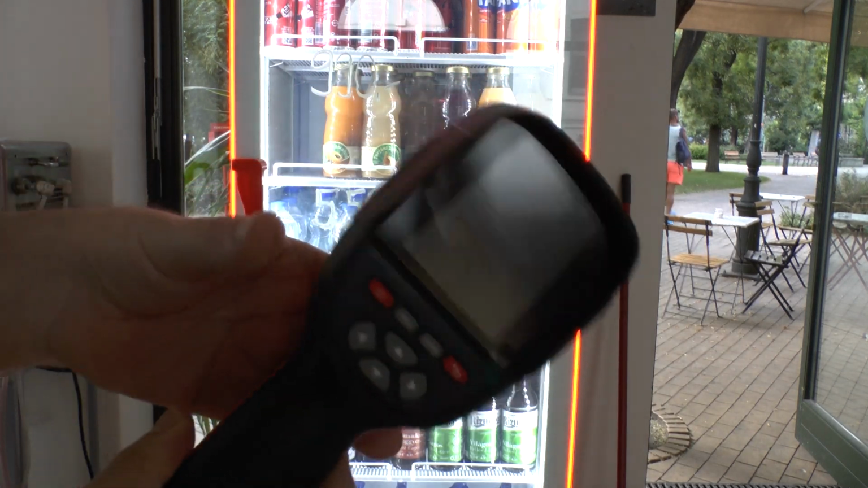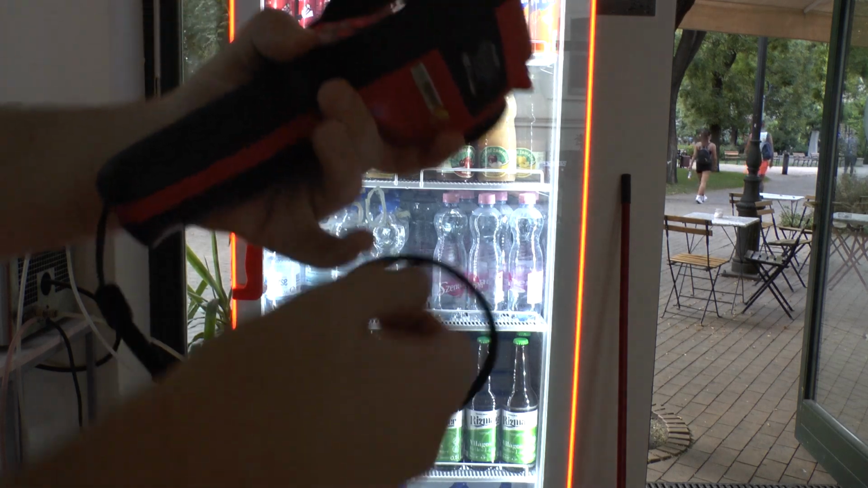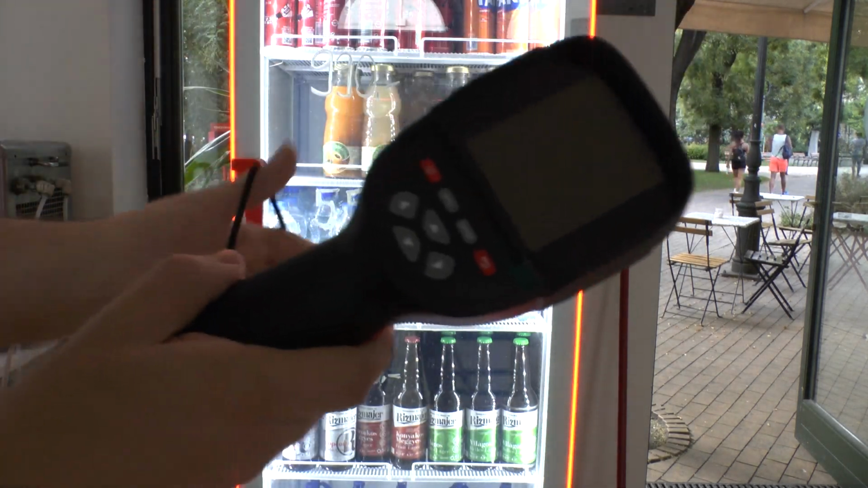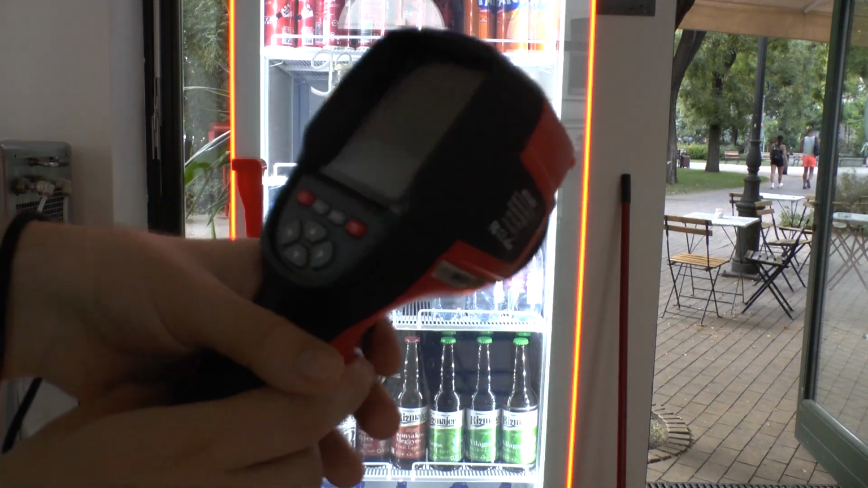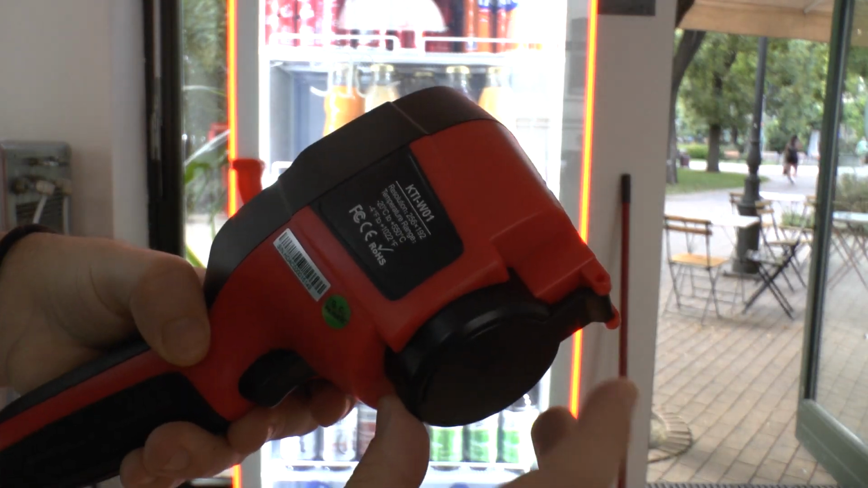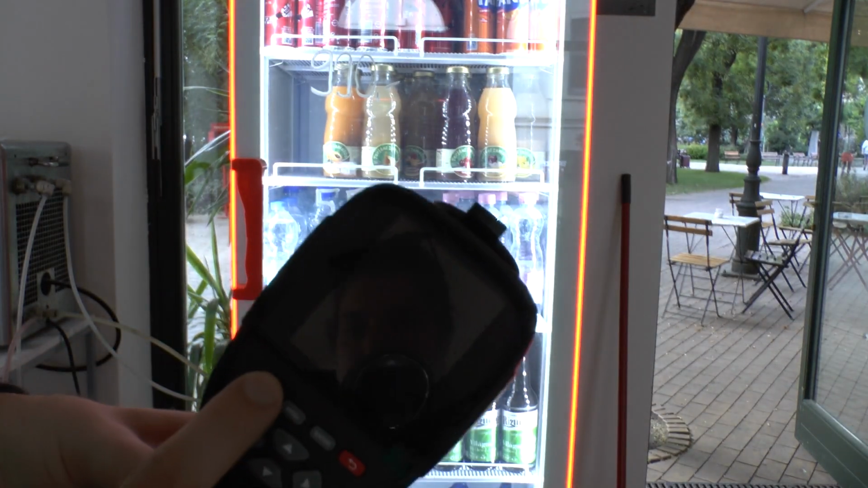We charged it well, and we see here there is a carrying strap, which is very useful, especially if you have not so qualified technical staff. Tell them to always put it around the neck so they don't drop the camera. And yes, we open the lens and we are ready to go.